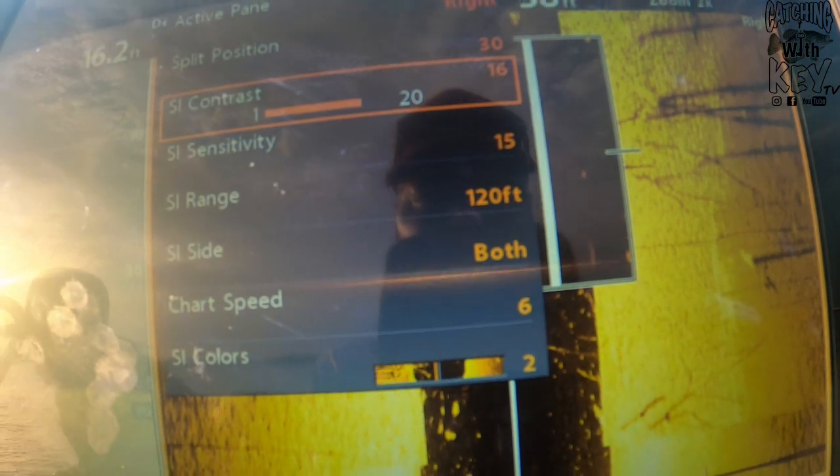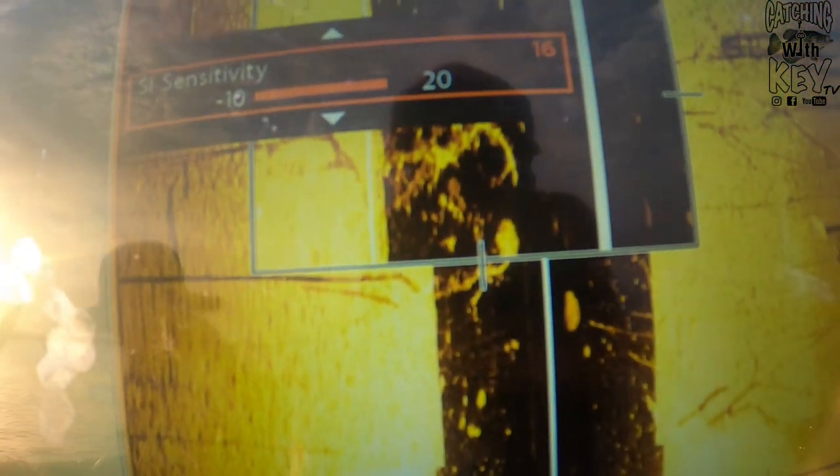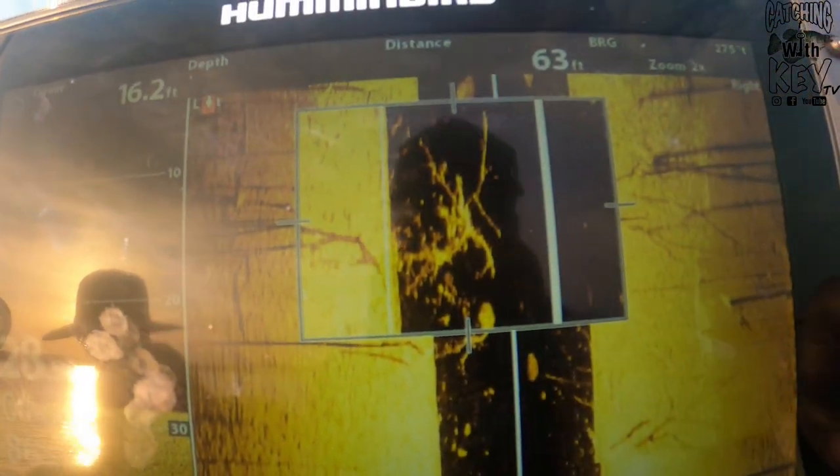So now, let me go to sensitivity. You see what I'm talking about. Now you can run that sensitivity all the way up to 20. That's too much. Back it down until it starts looking good to your eyes. That's where I do it. 17, 16, 15. I'm gonna say 15, let's try that. All right, y'all. That's how I locate crappie on structure with my Humminbird Helix 10, y'all.